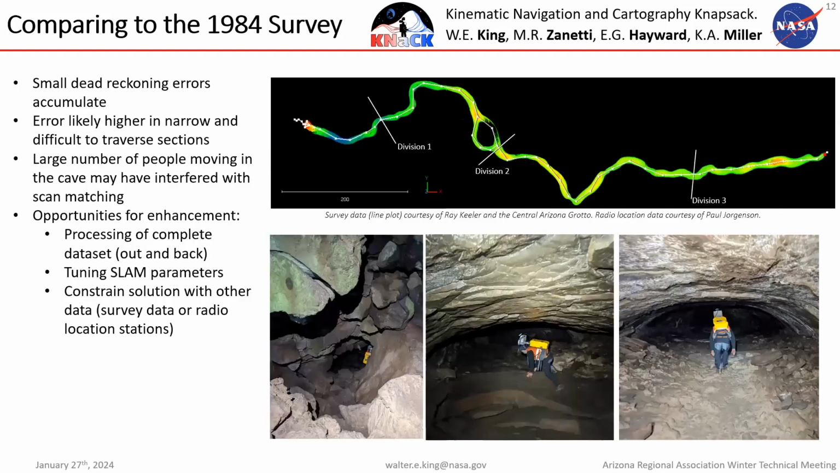And Ray, if you'll advance and maybe just click again to go ahead and put that animation up there. So what we think might be happening is that the error is not being introduced evenly throughout the scan. So we think that there might be areas of very low error and then areas of very high error that make up this total, accumulated error.